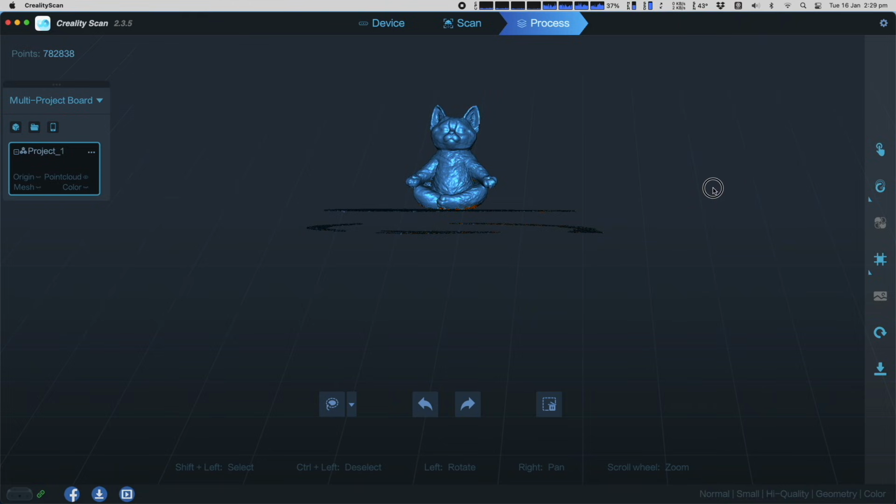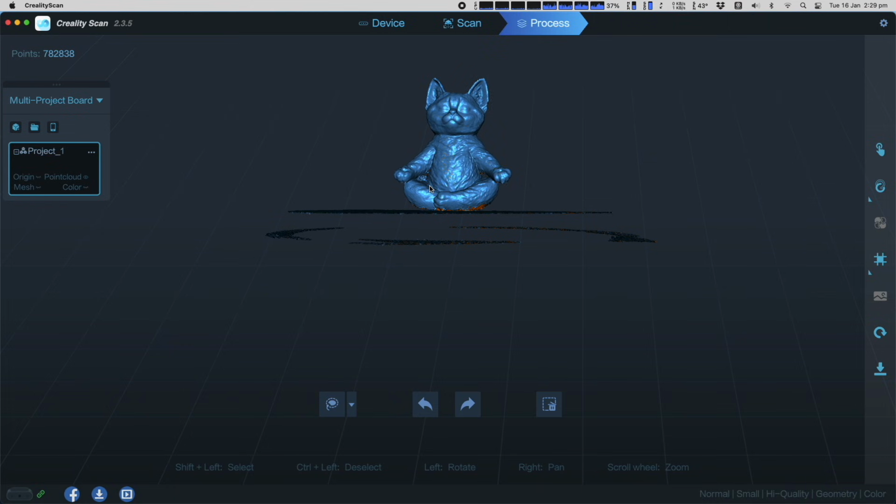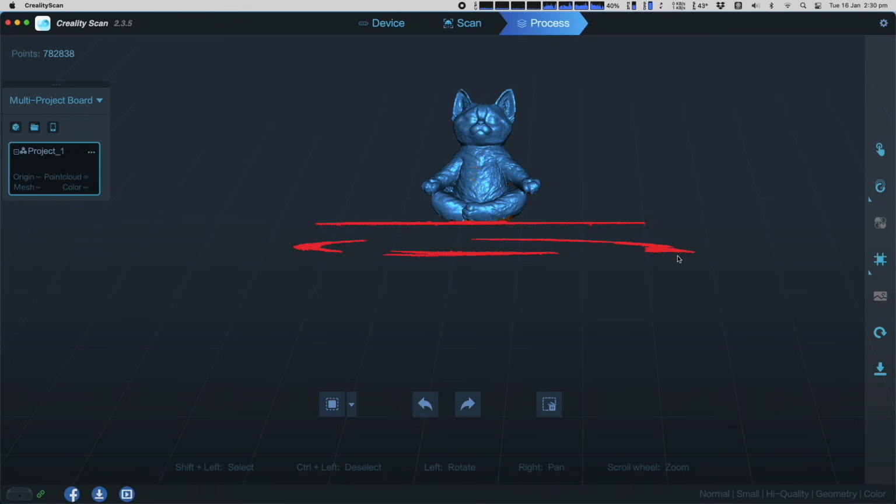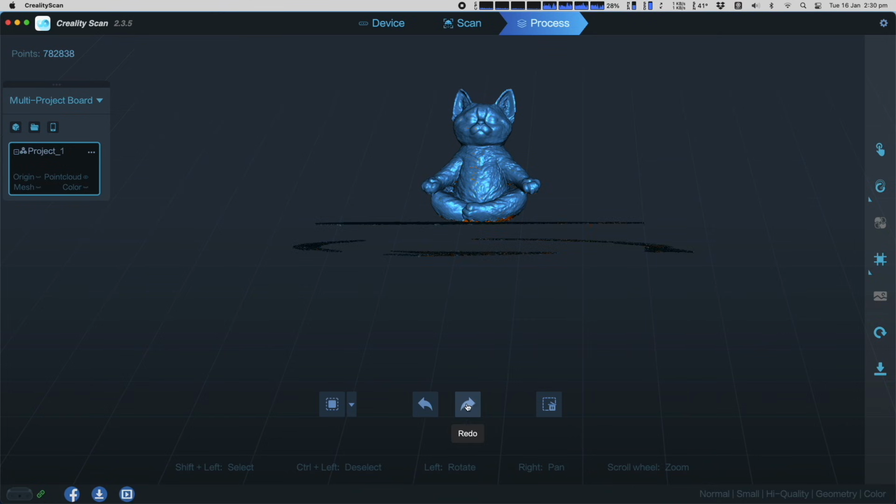I want to get rid of these points down the bottom of the scan, so I'll line up the model so I can do a selection and remove all of them in one go. I'll use the square selection, shift and left click the mouse to draw around the unwanted points, which highlights them in red. Now I'll press the delete button to remove those points. I can undo if I change my mind, or redo to restore the change.